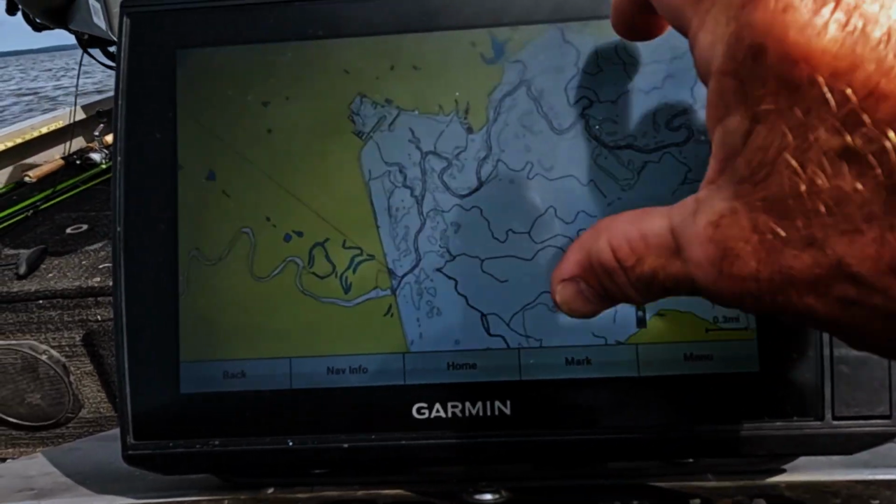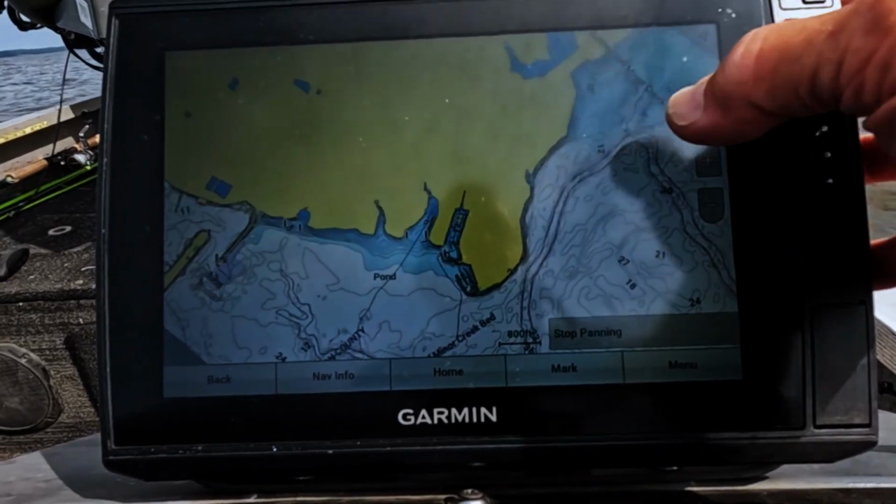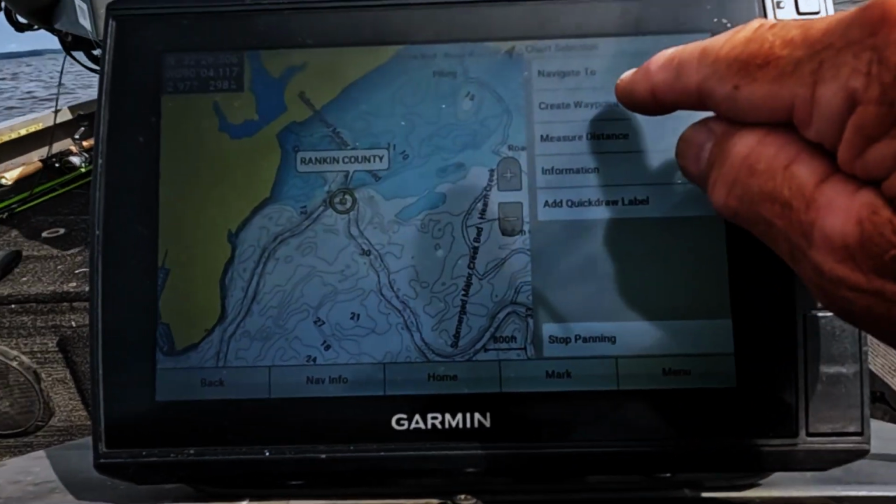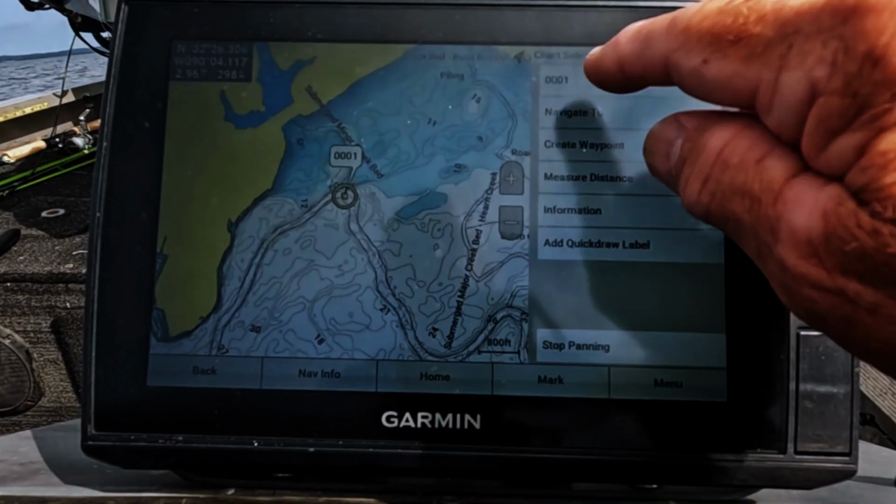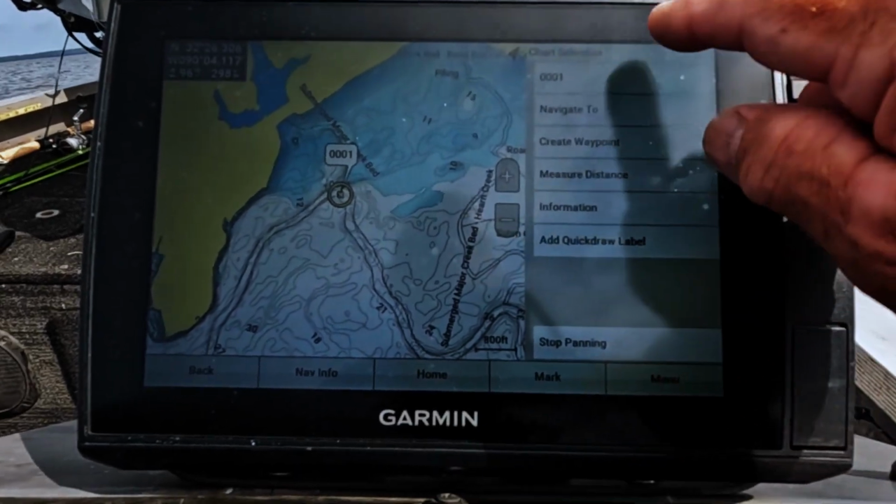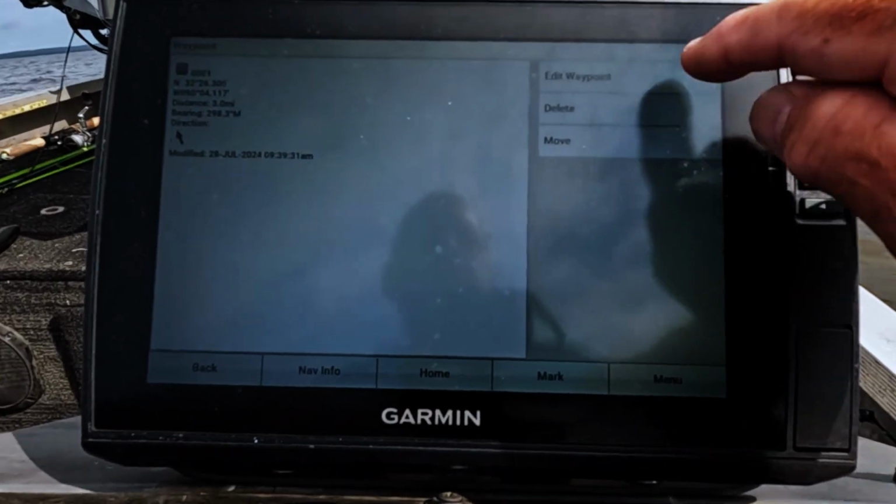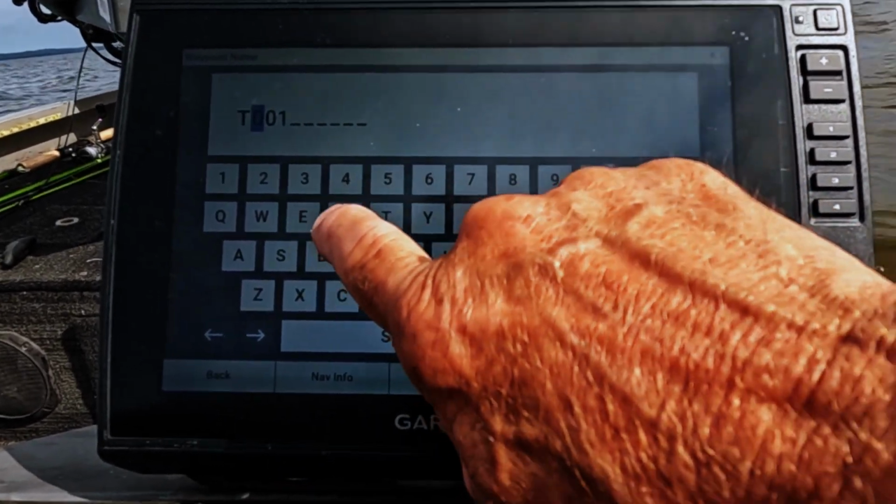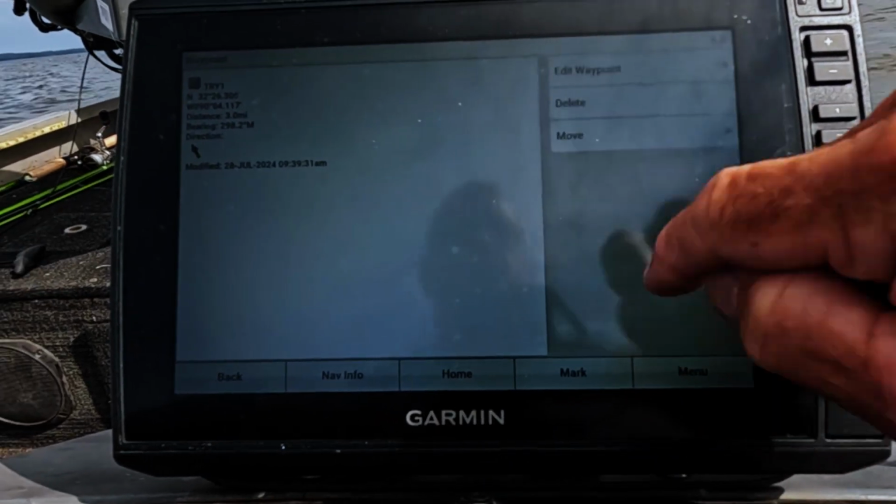Okay, let's go over here where we're just looking at it. There it is right there. We're going to create a waypoint, and it's called 001. A lot of times I'll take that 001, edit it and name it "try," T-R-Y, and click done. Now you're done.